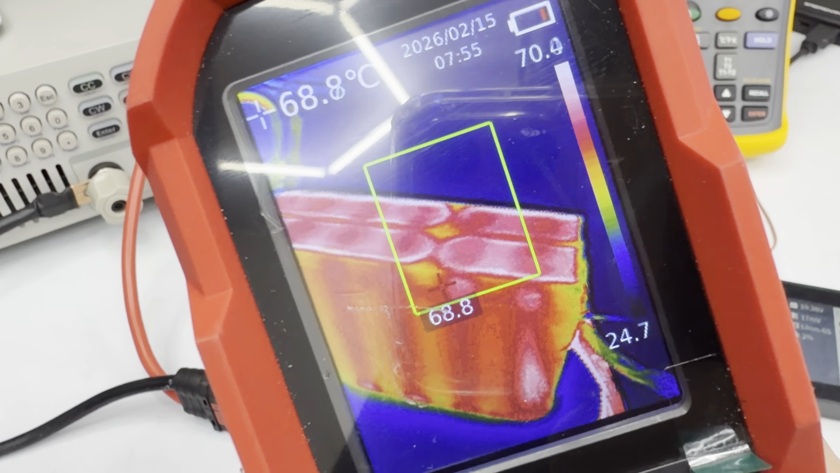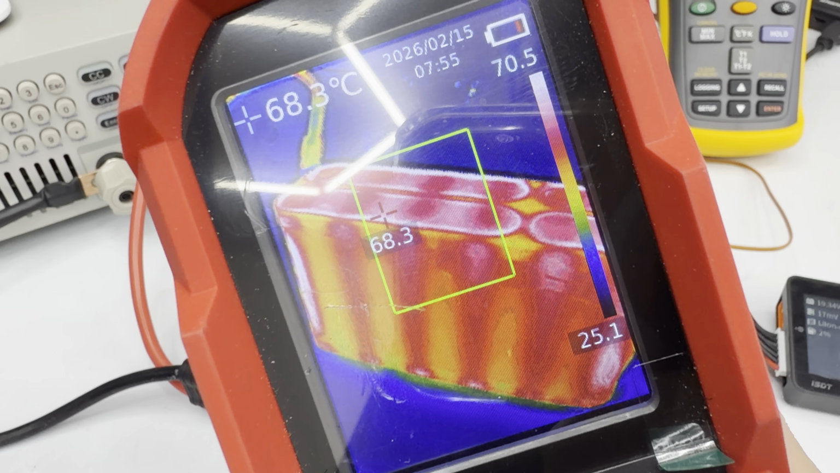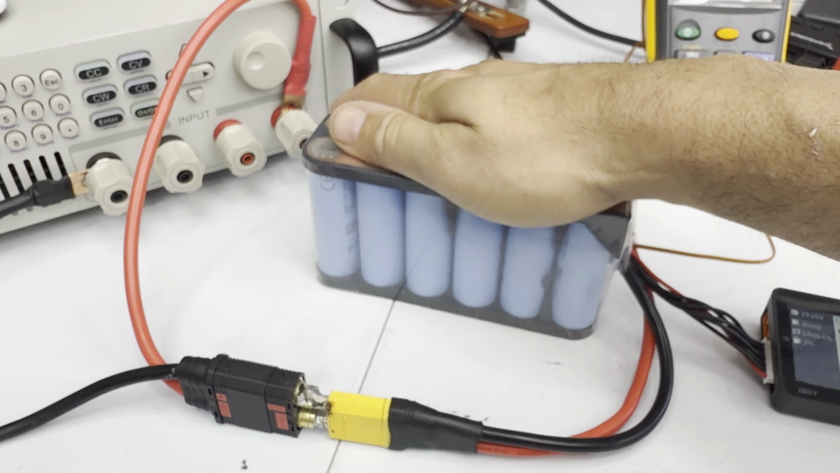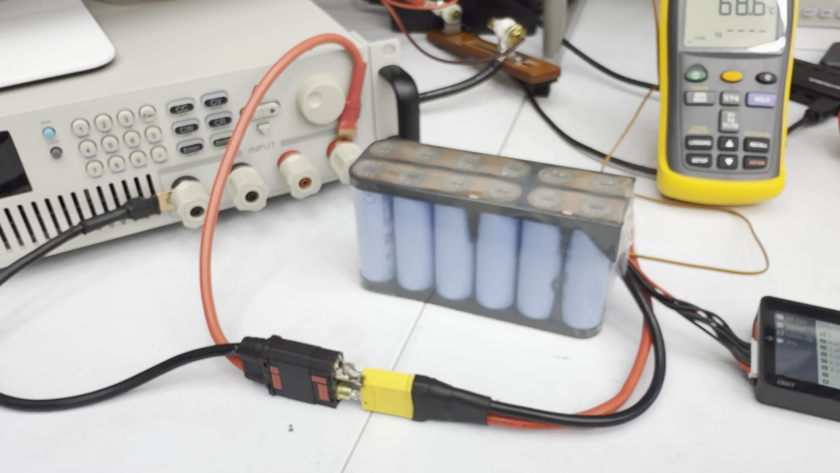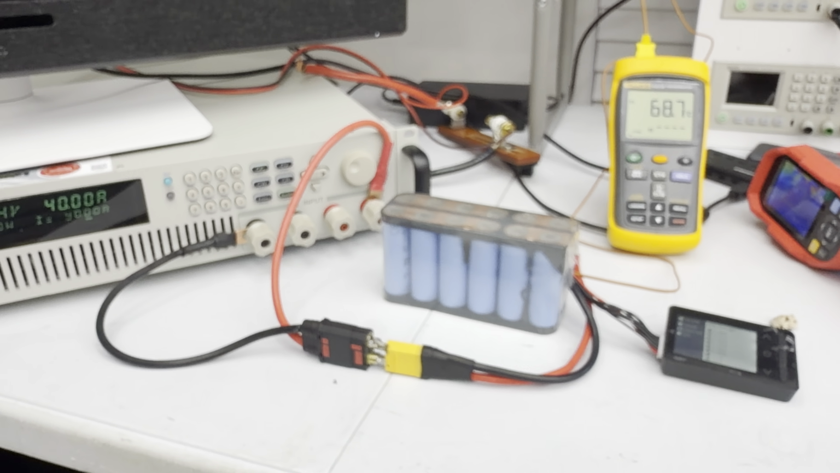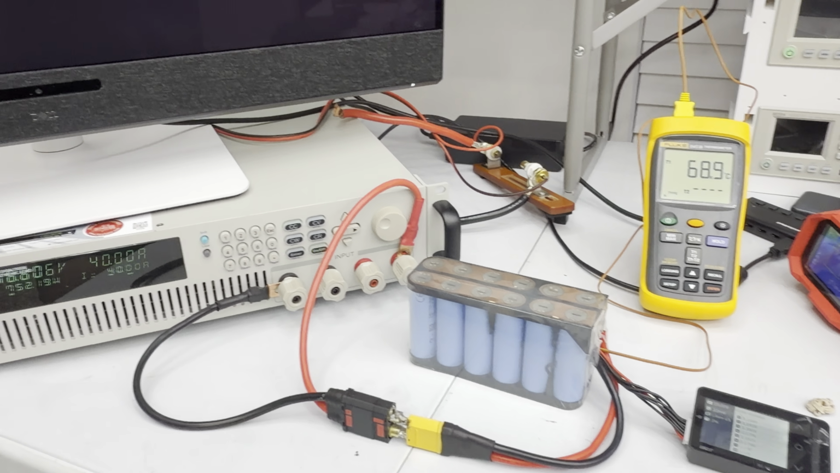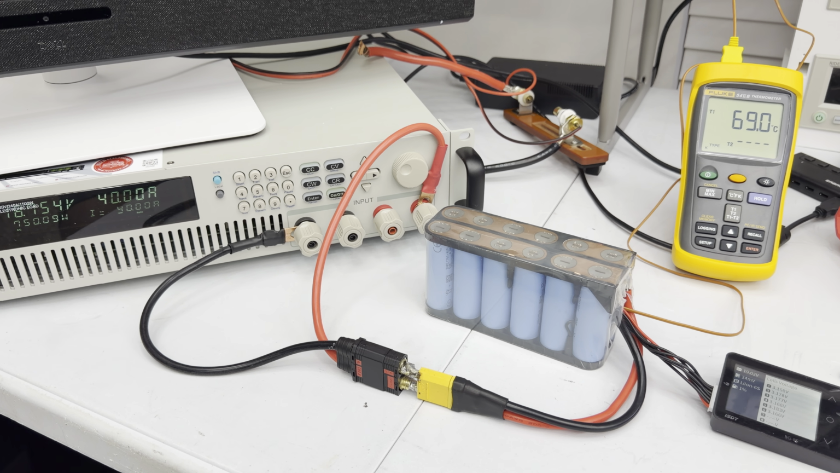See, the copper is chilling out. The copper is chilling out. I mean, there is plenty of copper for this test. All right. I just wanted to show you the process and see you later, guys.